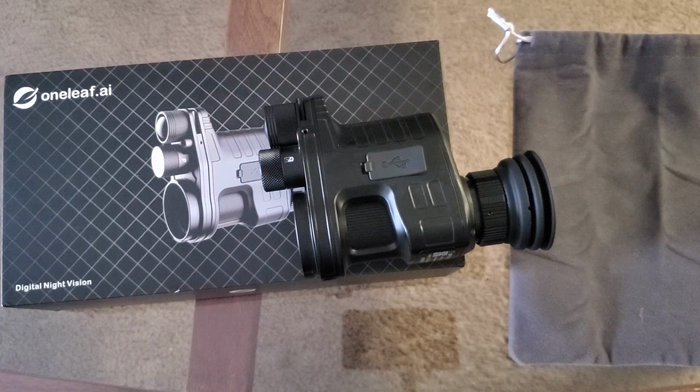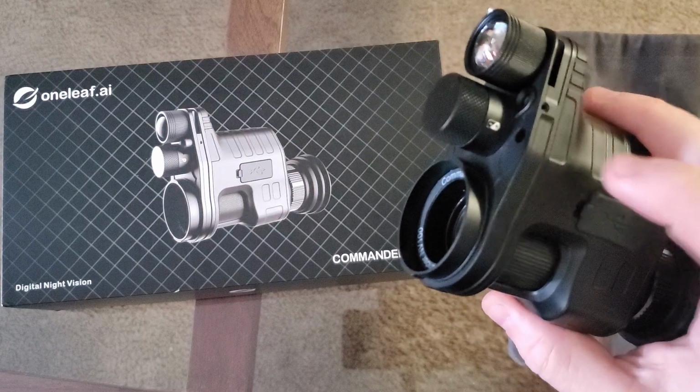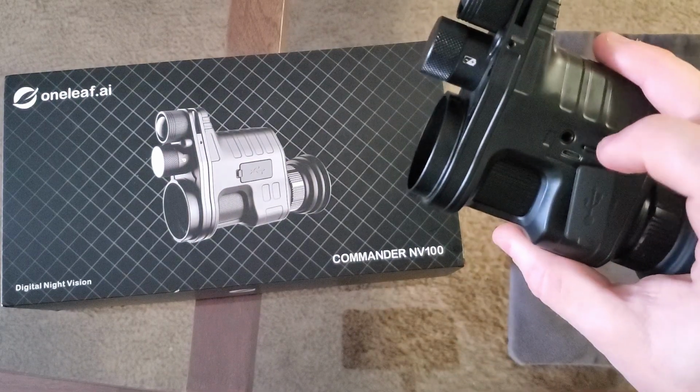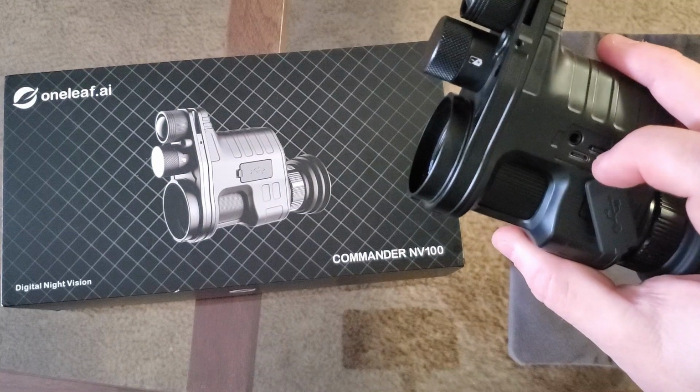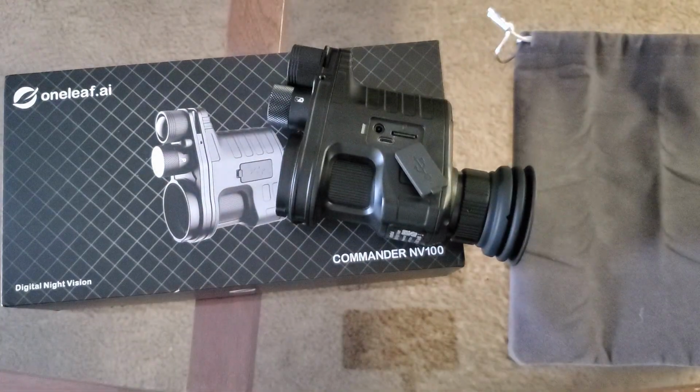Back to the pro side, good battery life. So the battery that it comes with is a Samsung, and it's nice and rechargeable. But additionally, you can just pop this open, plug a micro USB into there that's attached to a battery bank, and now you have basically like a bulk fill, so to speak, on your battery for this thing. So that's a pro.